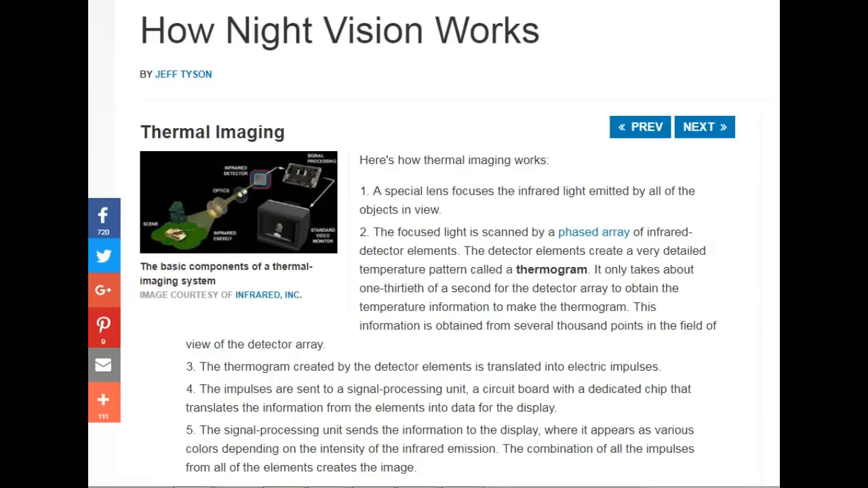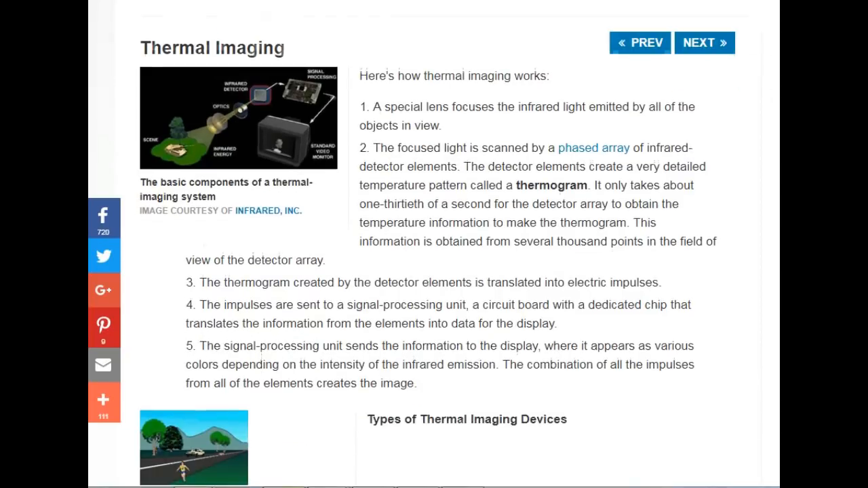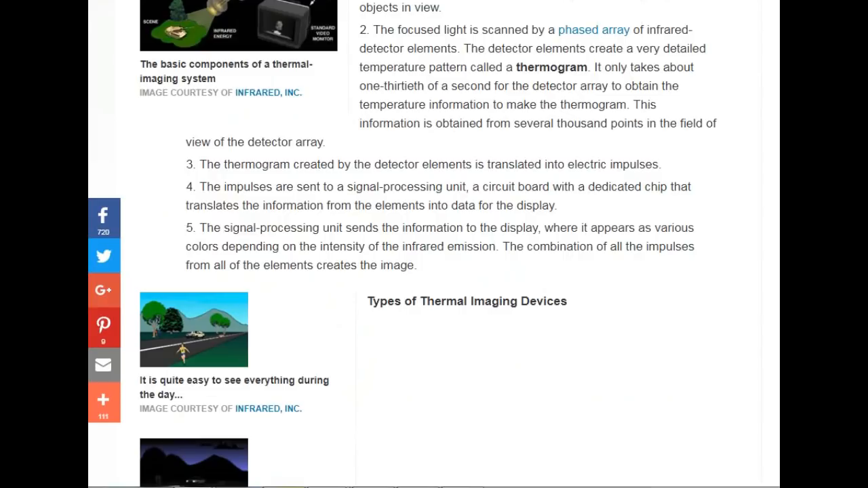Number two, the focused light is scanned by a phased array of infrared detector elements. The detector elements create a very detailed temperature pattern called a thermogram. It only takes about 1/13 of a second for the detector array to obtain temperature information to make the thermogram. This information is obtained from several thousand points in the field of view of the detector array. That was easy for me to say. Number three, the thermogram created by the detector elements is translated into electronic impulses. And by the way, you cannot see through glass with a thermal imaging camera. All you get is a reflection.